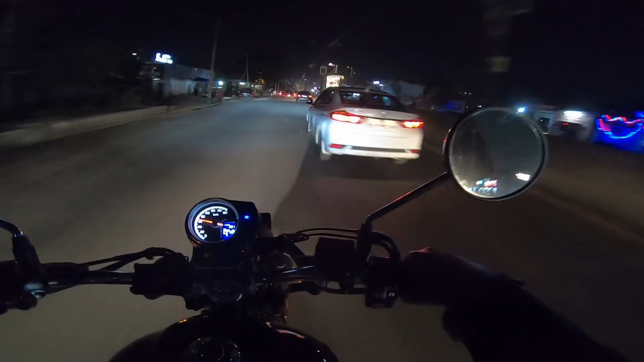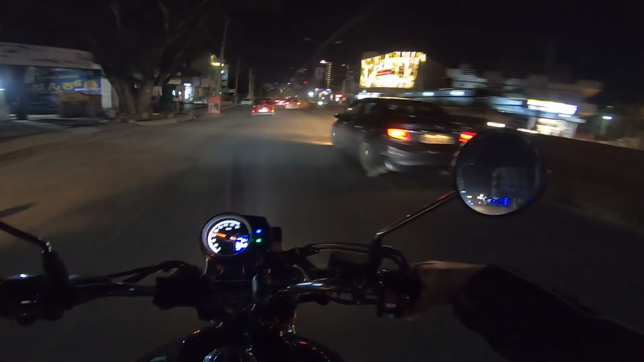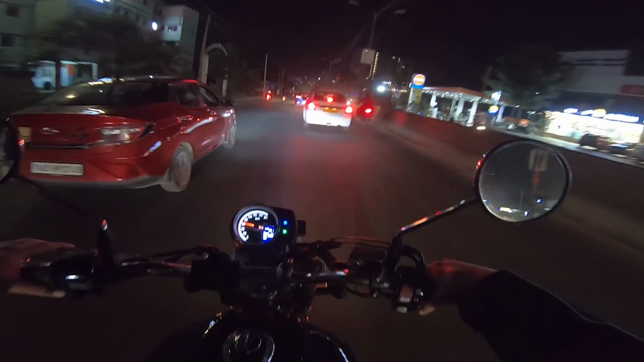It's a pleasure to ride this bike in the city, guys. Trust me. Trust me, it's a pleasure. This is such a wonderful bike.